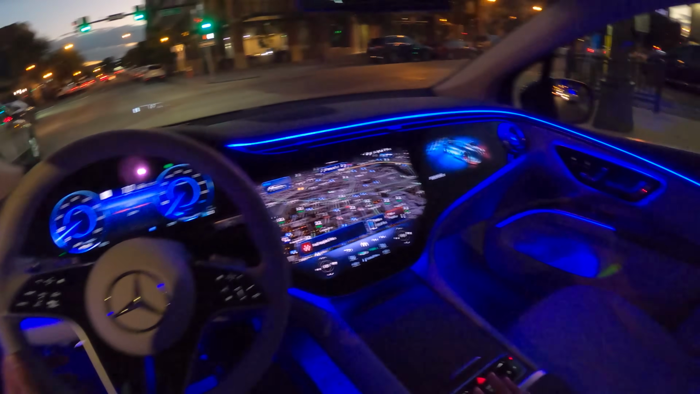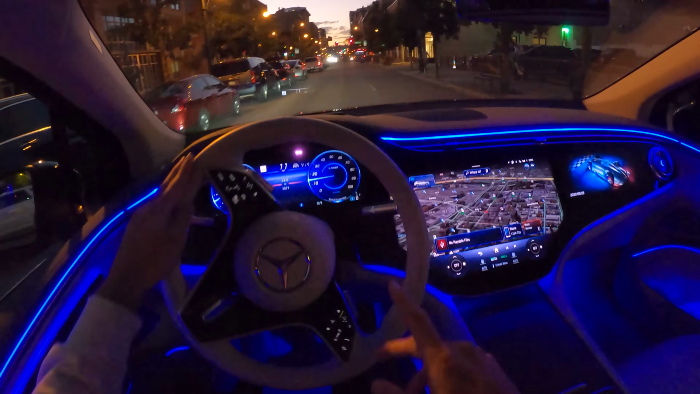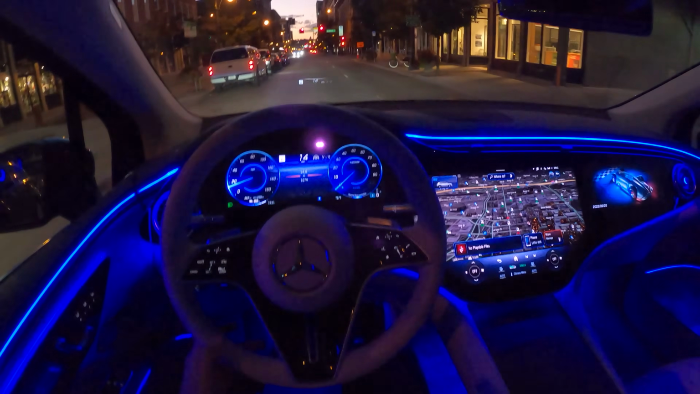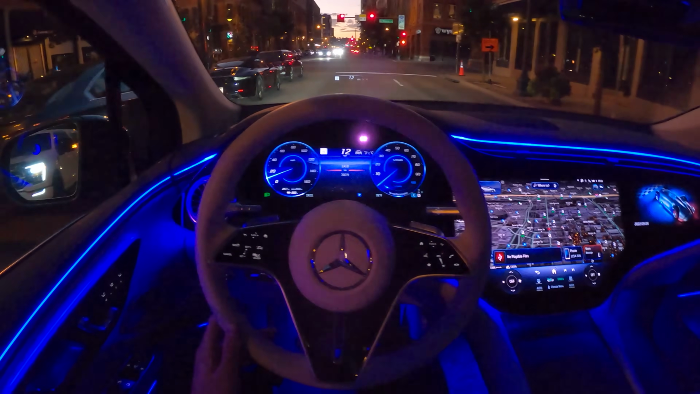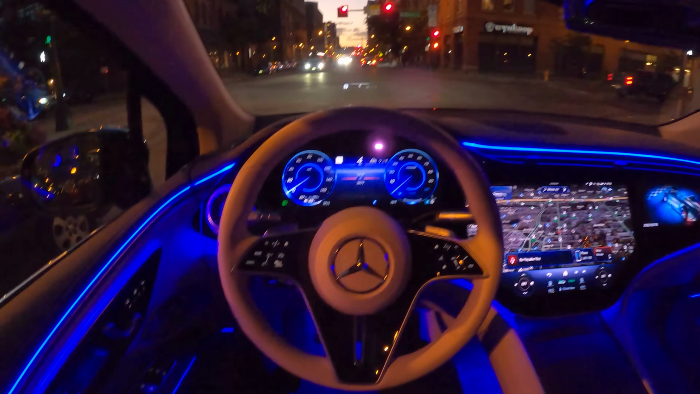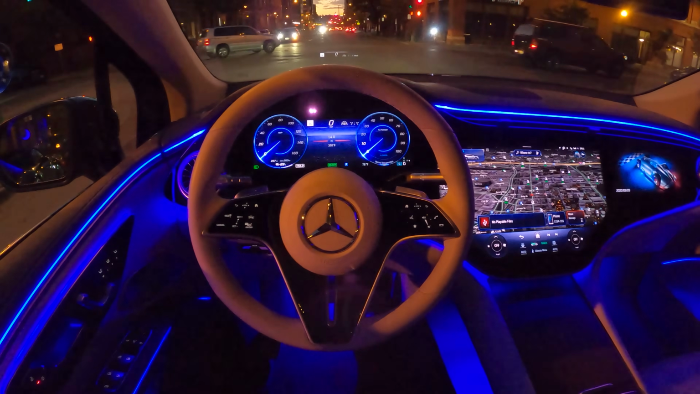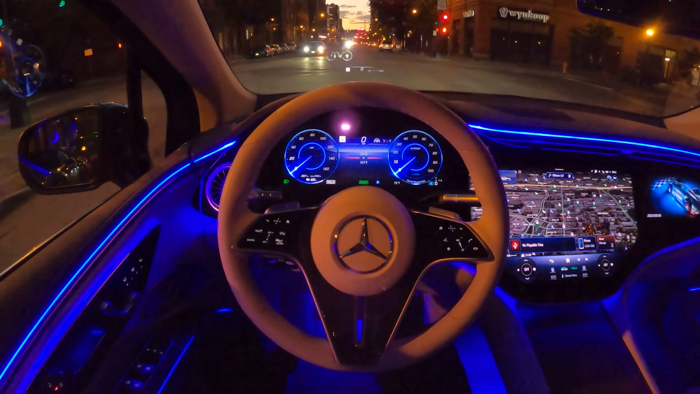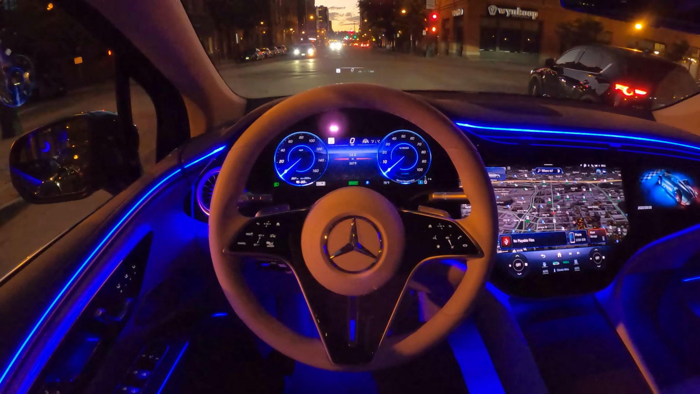And guys, there's something I have to mention, and I've mentioned it multiple times. The EQS is not coming as an AMG. It's only coming as a Maybach. So that's something that you all have to know. There's not going to be an EQS 53 SUV coming as we have with the limousine. The only thing that we will be seeing is the EQS Maybach. Maybe they will call it EQS 600 Maybach. Let's see. Not sure about that, but that thing will be pretty beautiful.